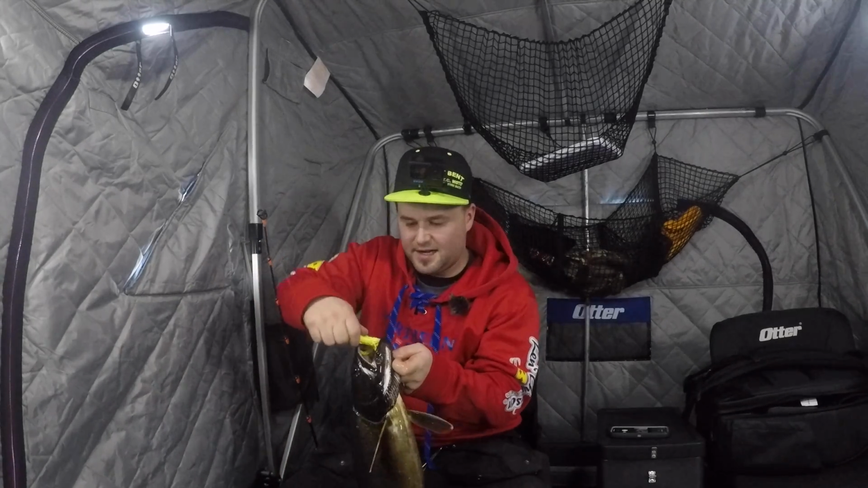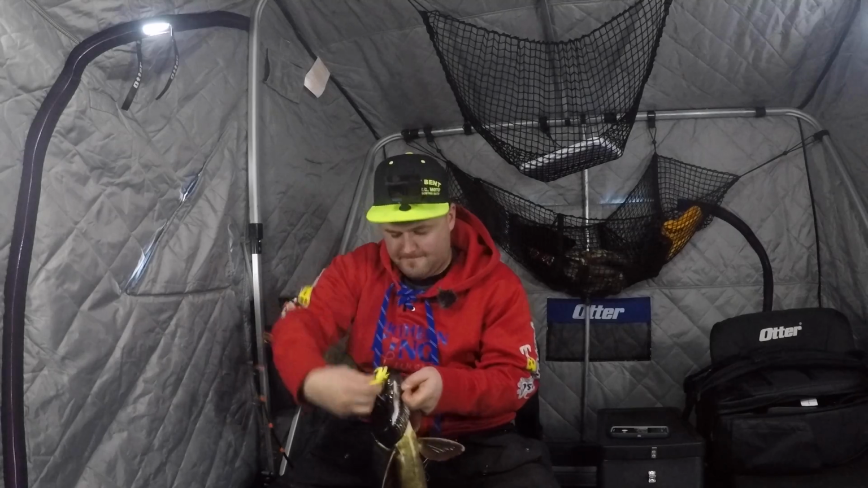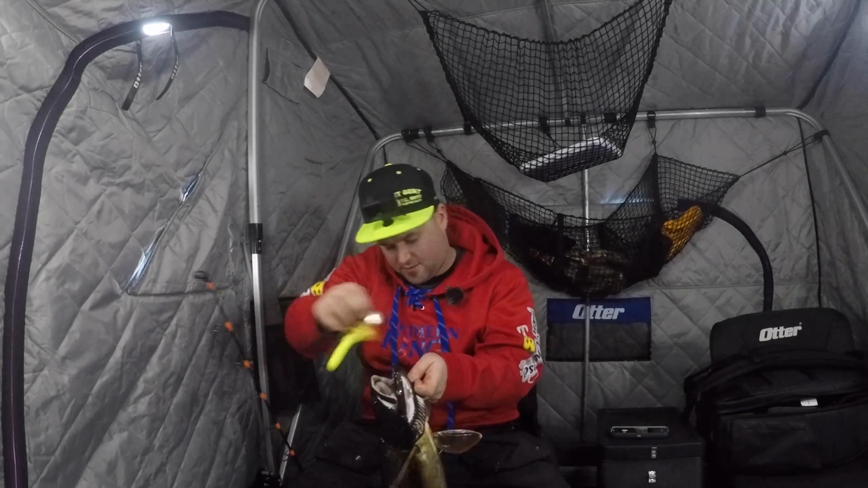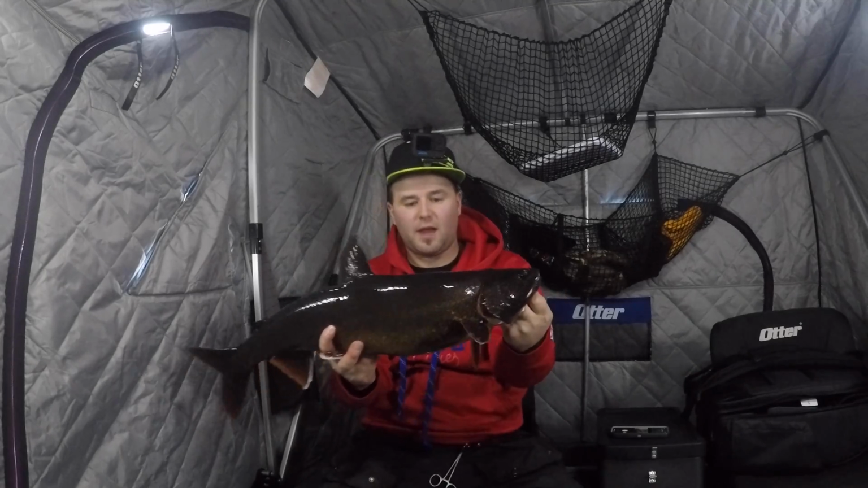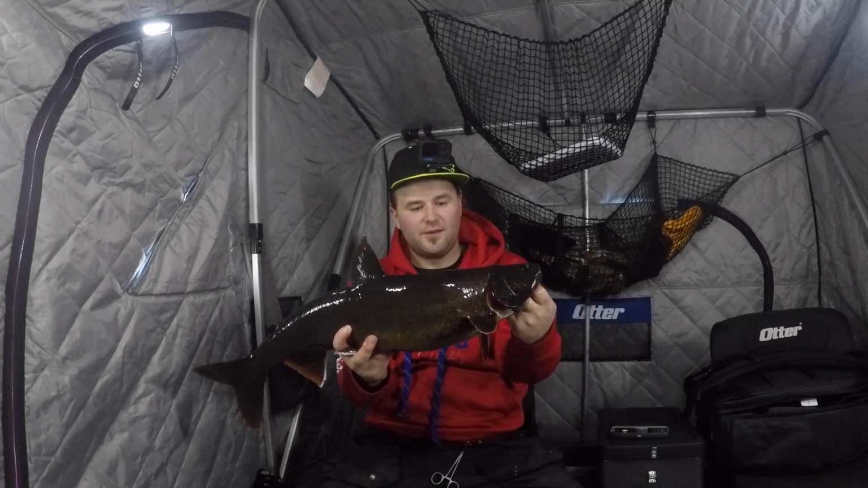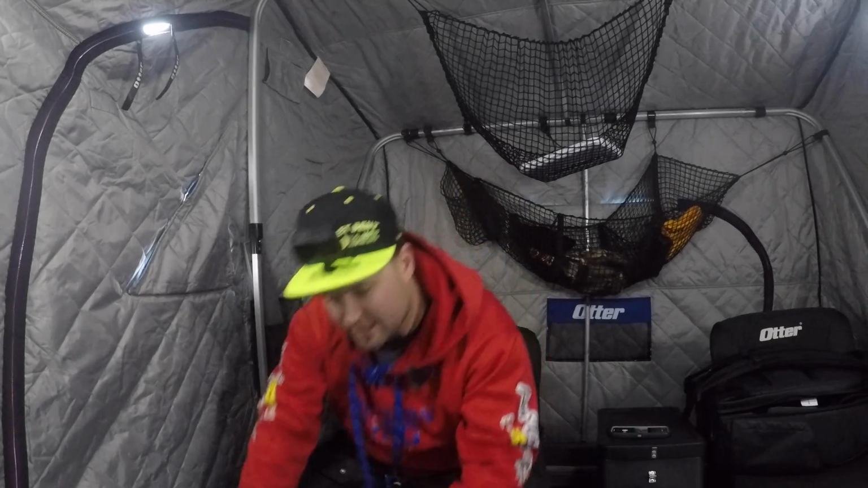This is absolutely crazy. I haven't seen a fish this dark, and I'm just gonna shut off the heater here. I haven't seen a fish this dark on Cold Lake in a very long time, but this fish is pretty much black. Absolute beauty. But yeah, we'll get this fish right back in the water. What a way to start off the day.